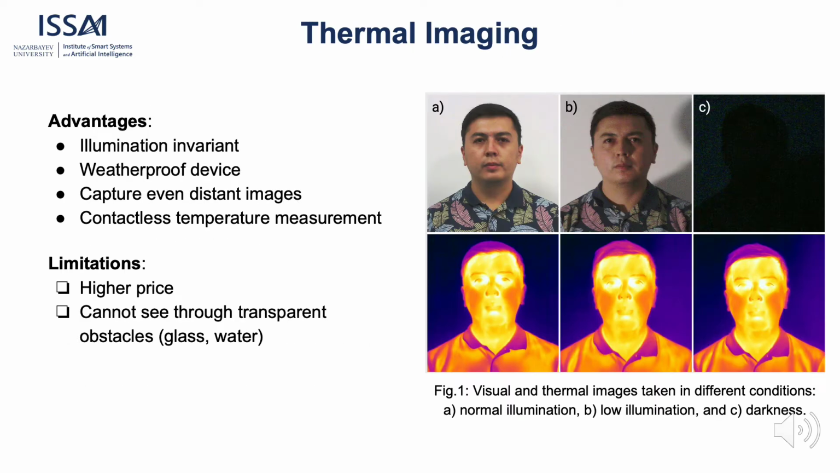Nowadays, thermal cameras are used to address the illumination problem. In addition, they are invariant to weather conditions. Also, they allow capturing even distant images. Last but not least, thermal cameras gained popularity during the COVID-19 outbreak thanks to their ability to contactlessly measure temperature. However, thermal cameras have a few limitations, such as high price and inability to see through transparent materials.